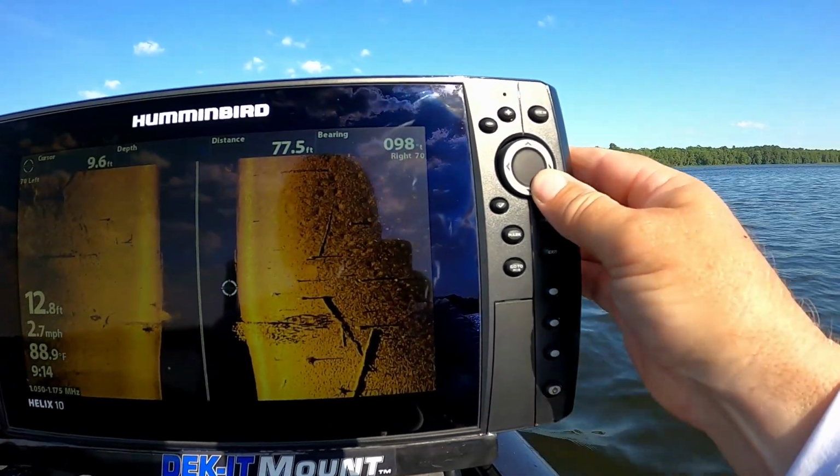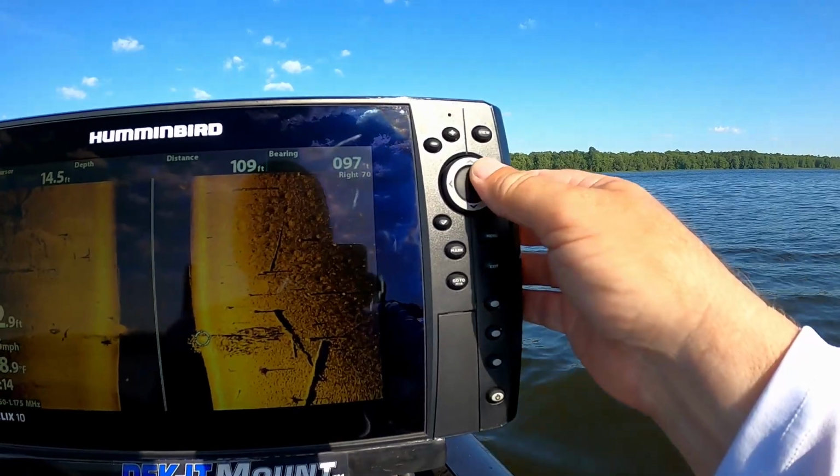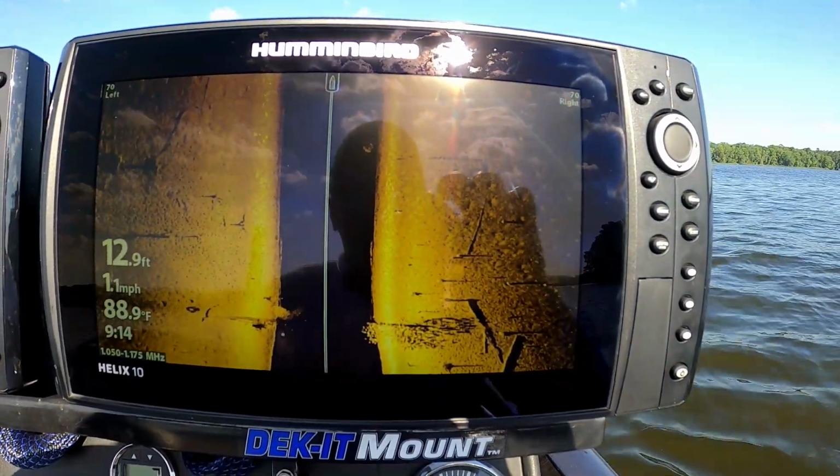Guys, that's what a summer school of crappie looks like. You see all this crappie? Doesn't mean you're gonna catch them though, because they are tough to catch in the summertime. But there you go, a nice big water crappie.